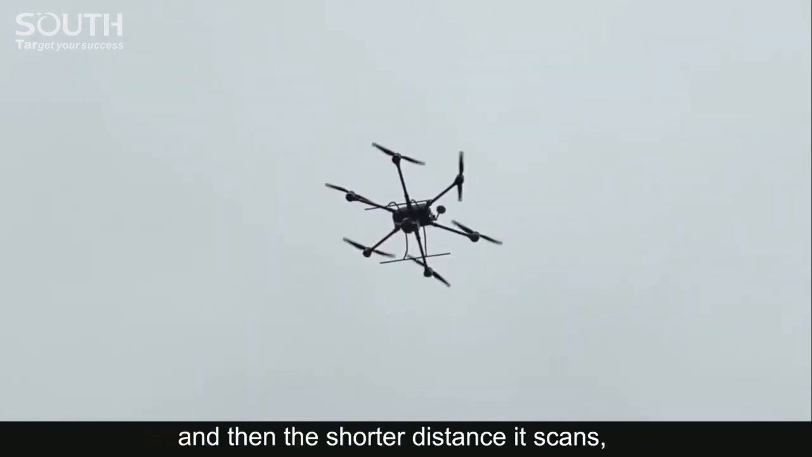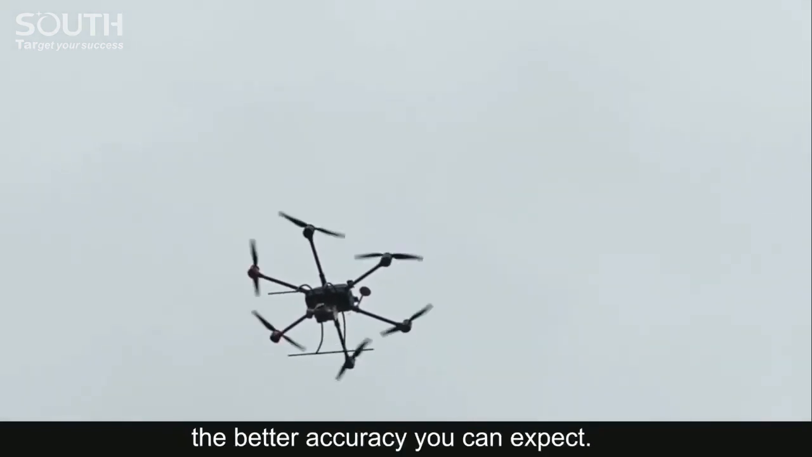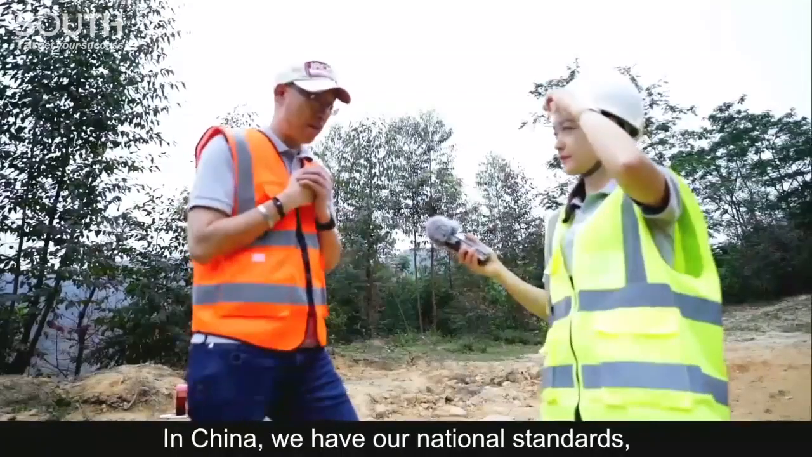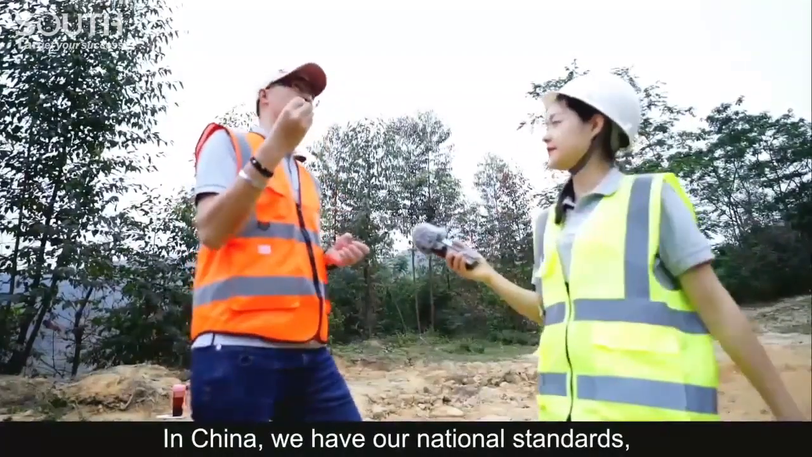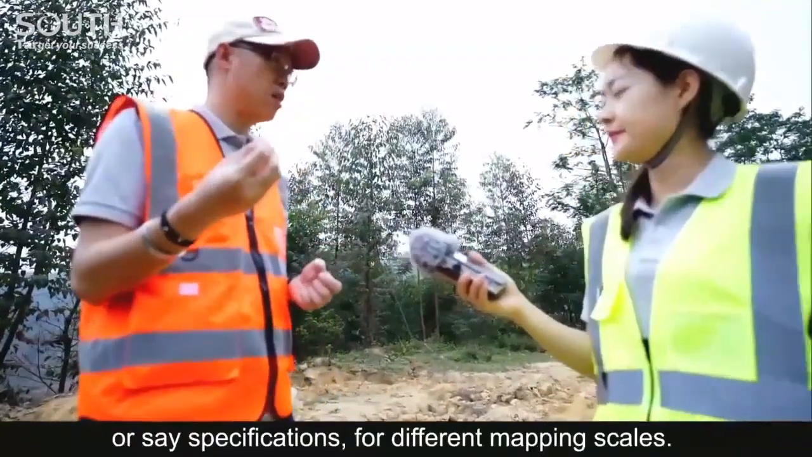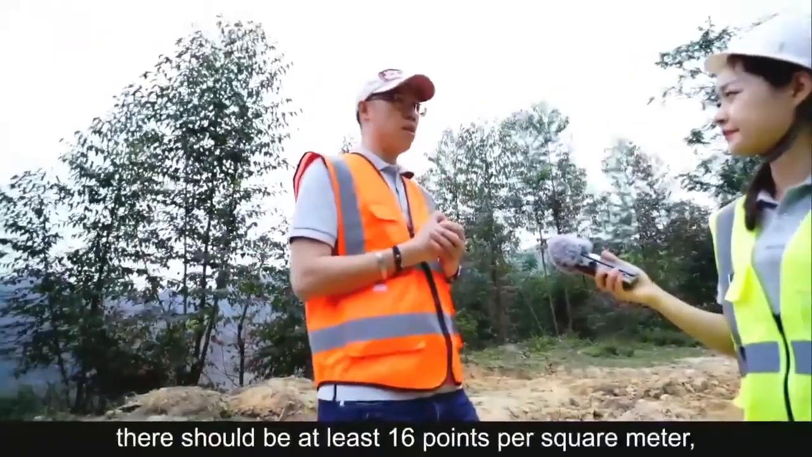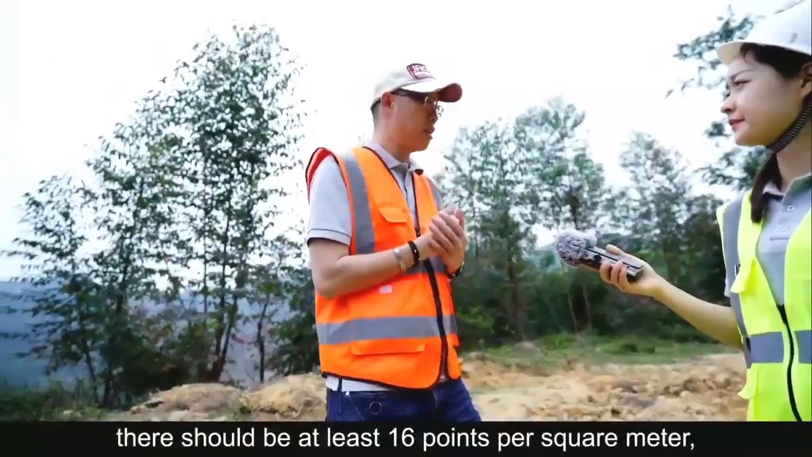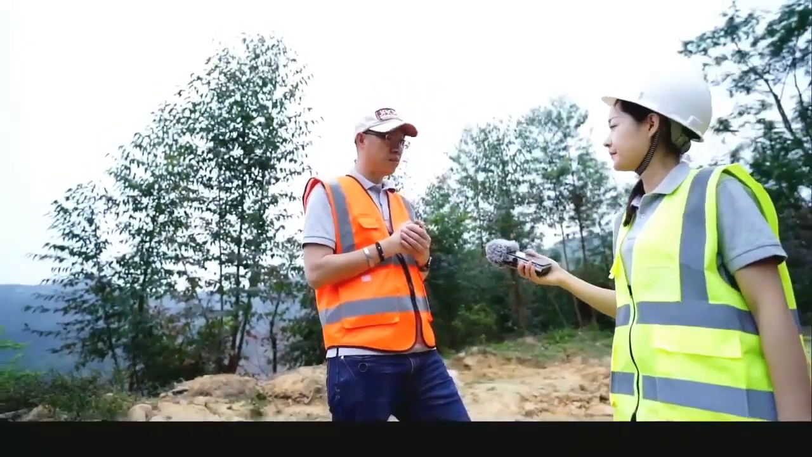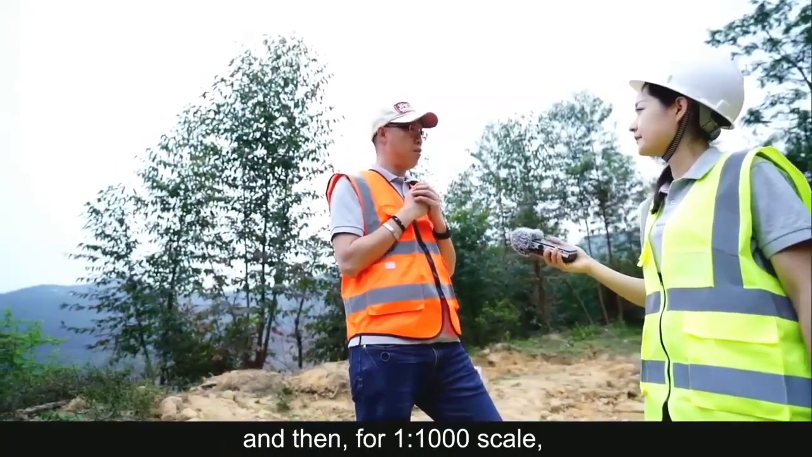In China, we have our national standards, or say specifications, for different mapping scales. For 1 to 500, there should be at least 16 points per square meter. And for 1 to 1000 scale, there should be at least 4 points per square meter. I see. So it depends.